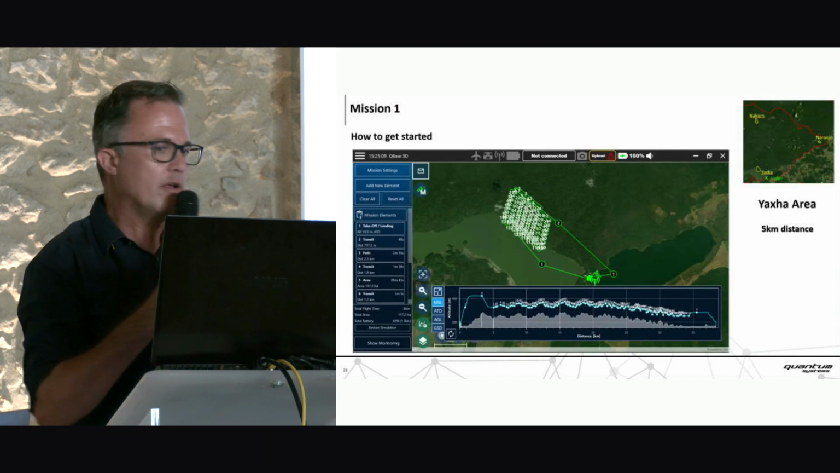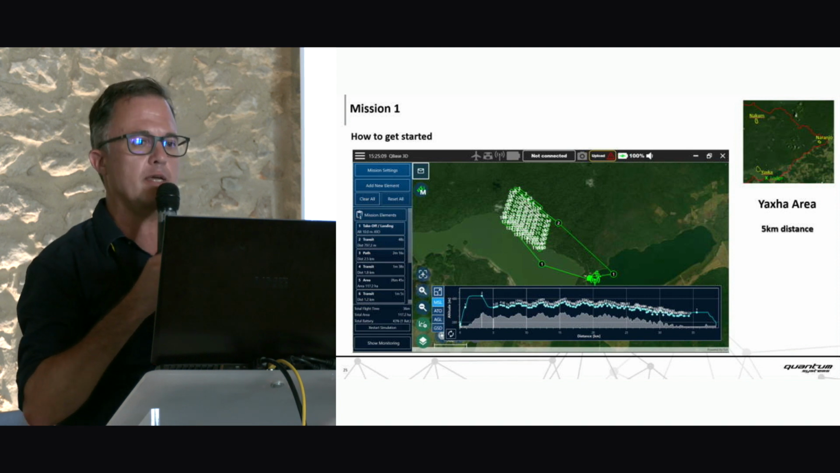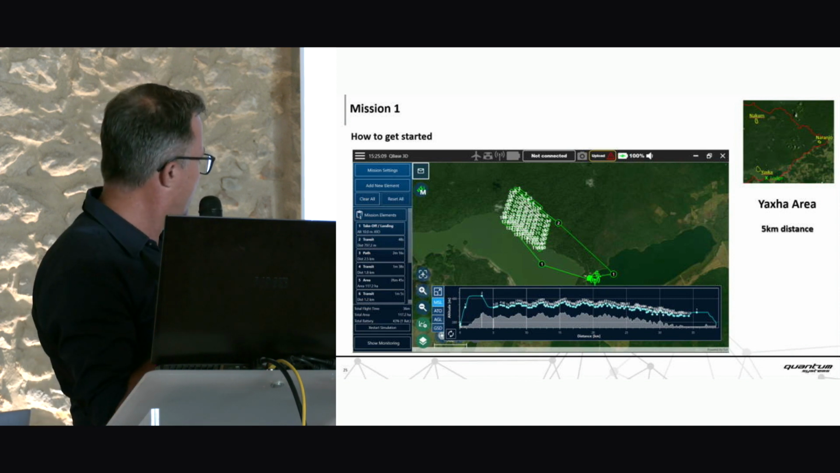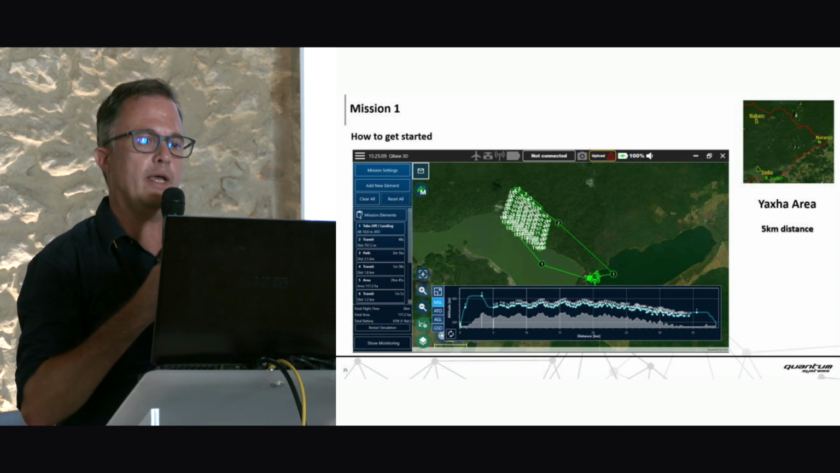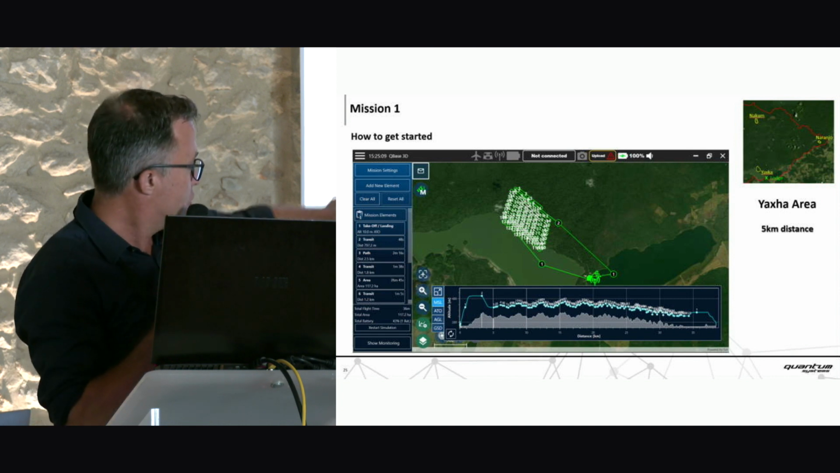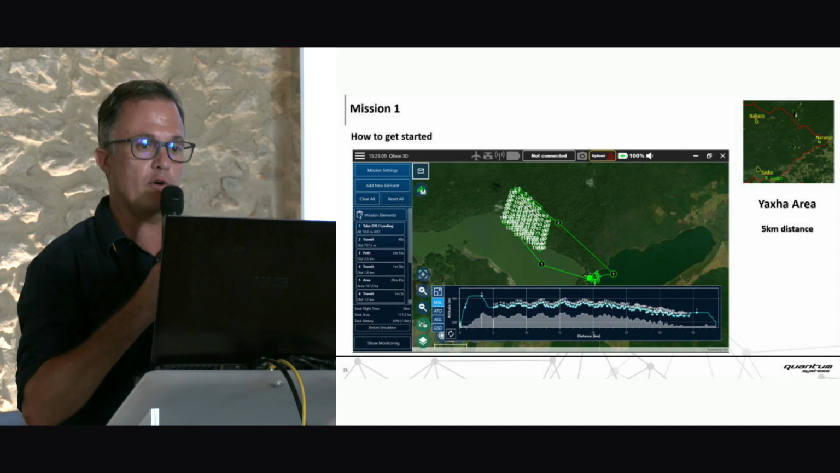So here we can see the first flight plan for Yaksha, 5 kilometer distance to the site. The size is 117 hectares. Total flight time, 33 minutes. We can clearly see the 3D terrain following the plot. So we are doing the terrain following to keep the aircraft over the forest in a short distance.